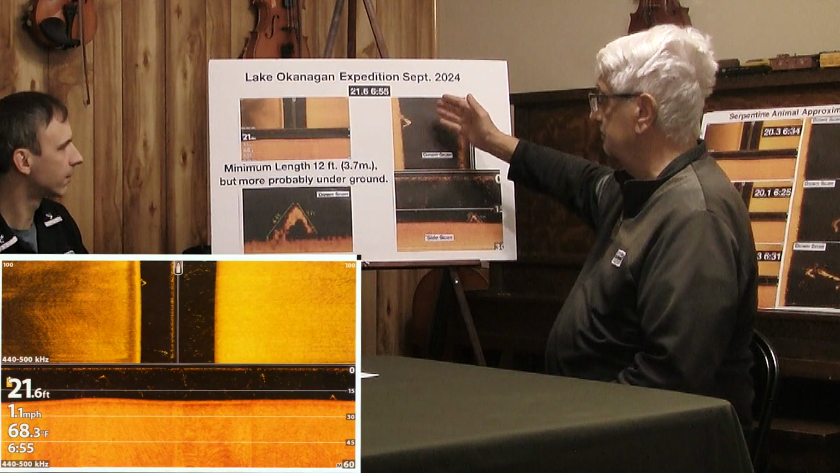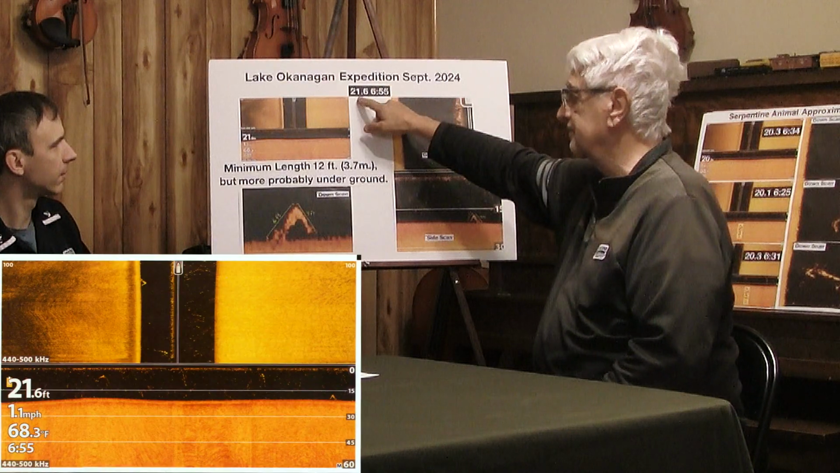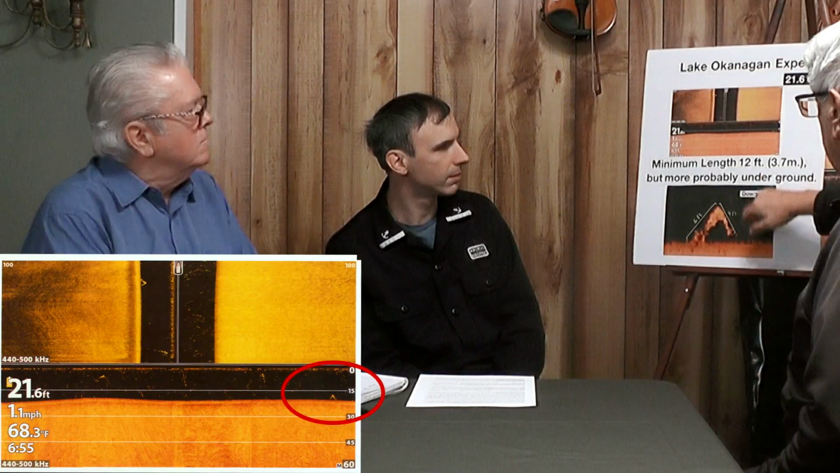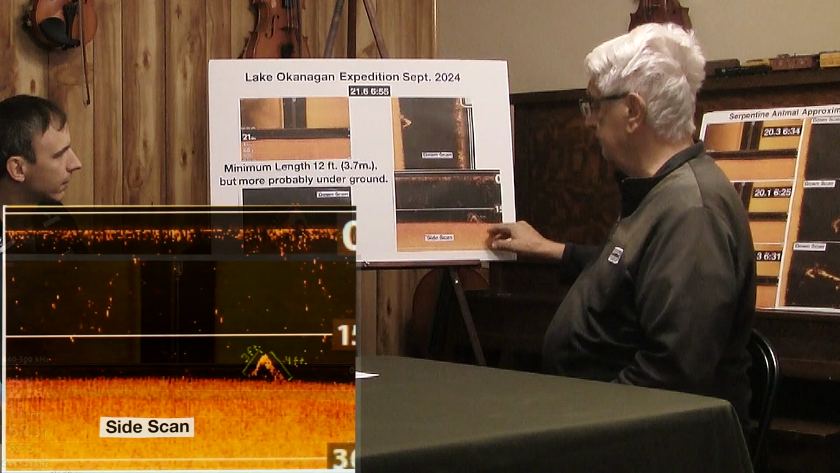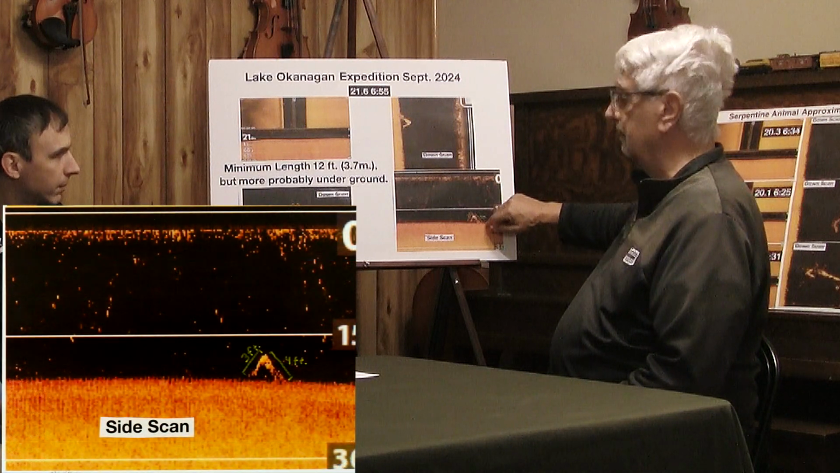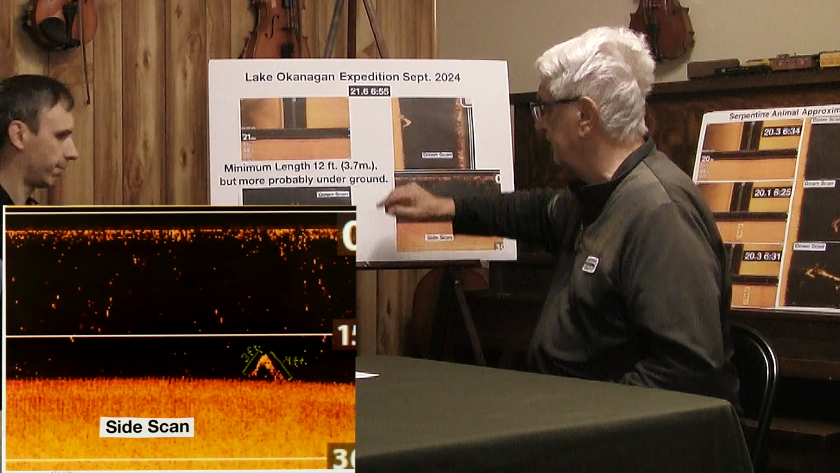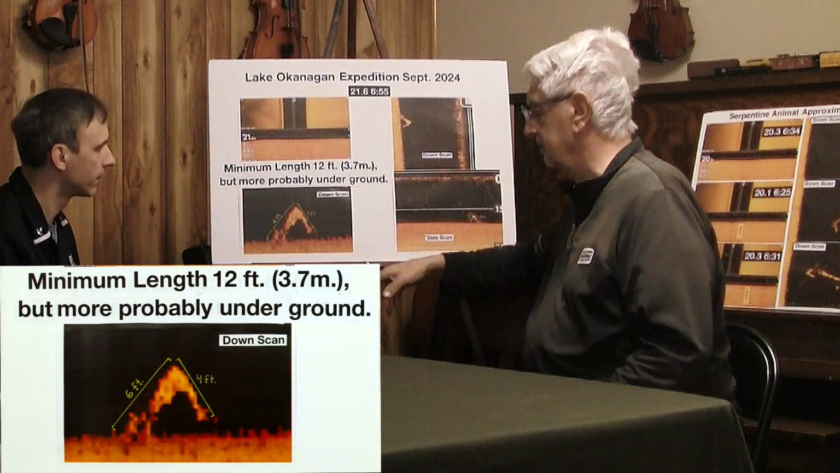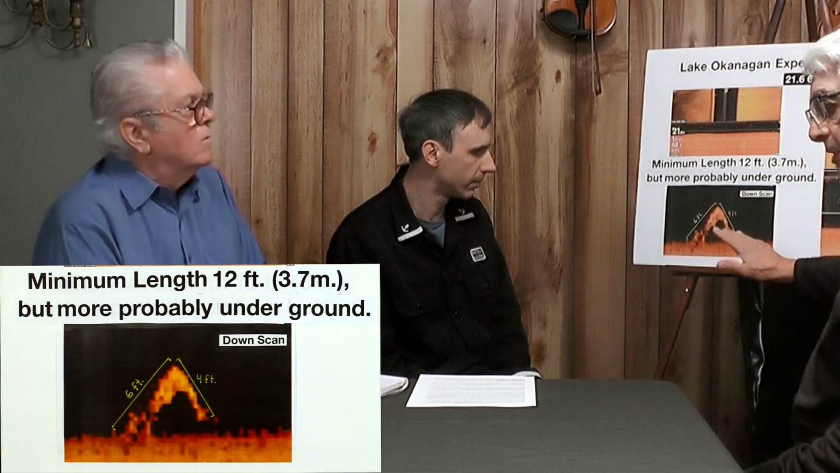In this particular example, we call it 21.6655. That's the depth, and that's the time of day. And we saw something right here. Looking at that from the down scan and the side scan, we were able to get some length measurements. Using this depth gauge on the right, we could estimate the size of this animal, well, if it was an animal. At this point, you're not sure.